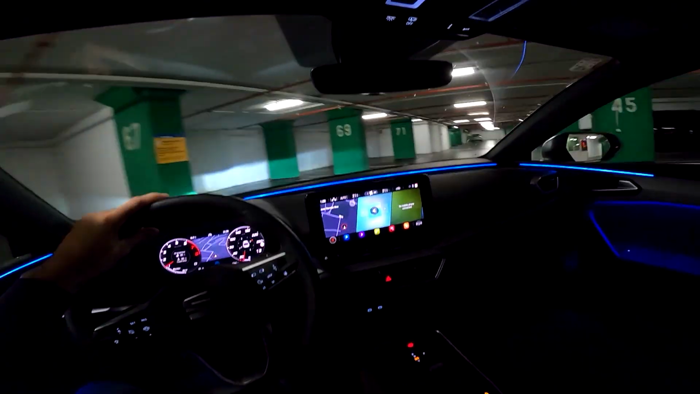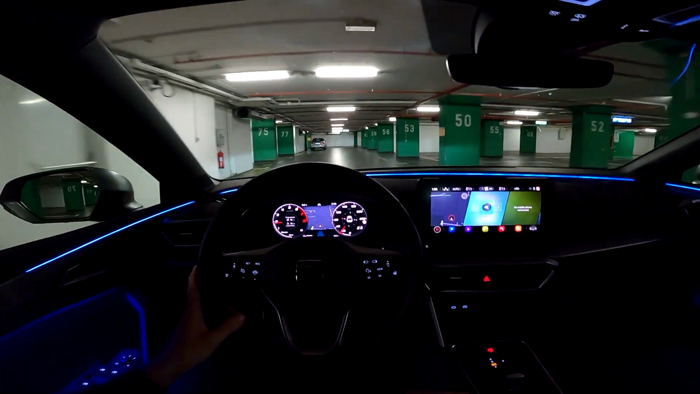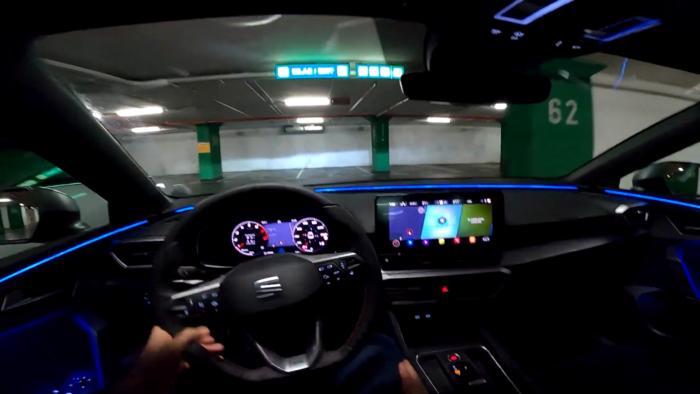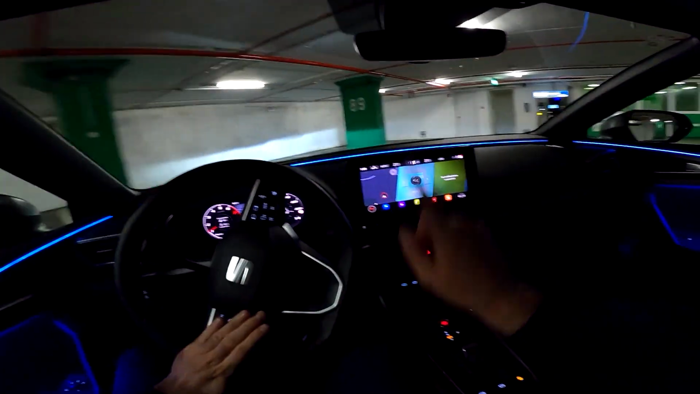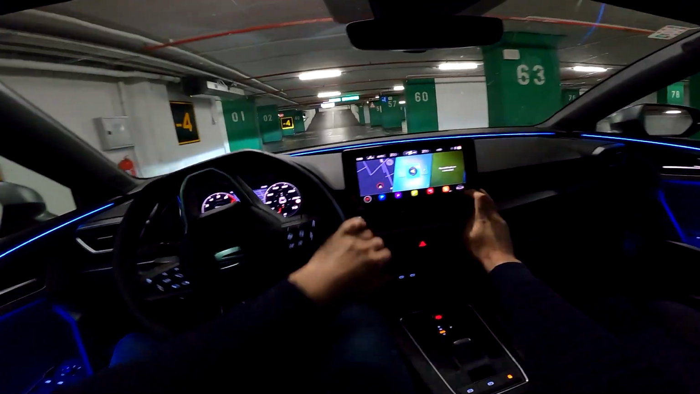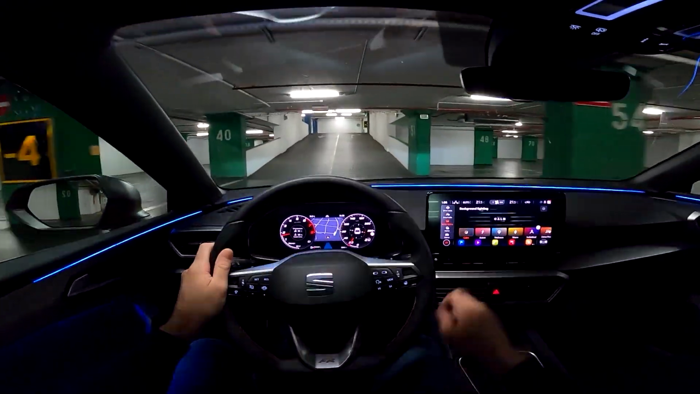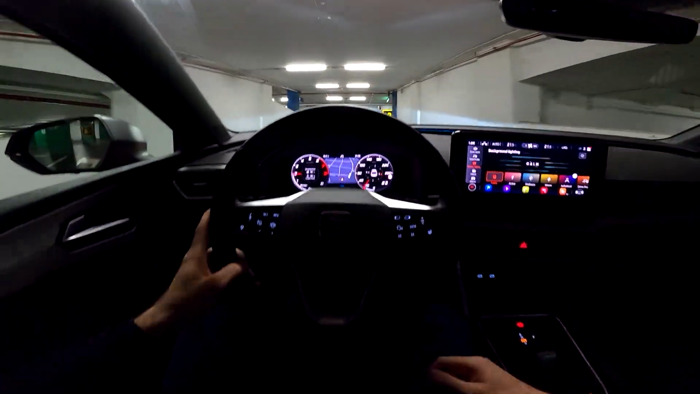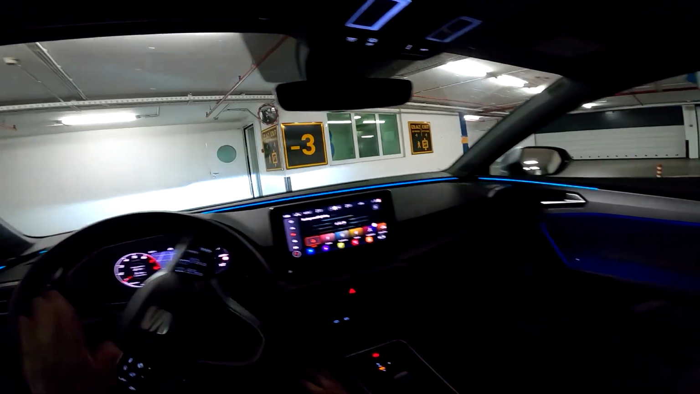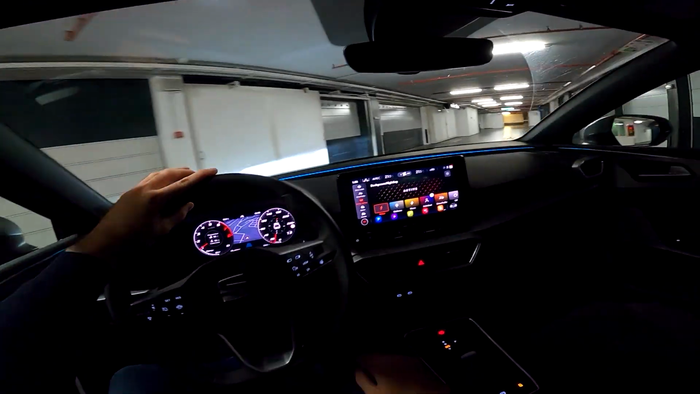We have a beautiful ambient lighting, which you see here. I will change the colors later on. Now we'll put the blue one, which is my favorite, but also in this car I love the red one. Actually, let's change those right now. Background lighting. You have a few modes, and it takes about a second to change the lighting itself.